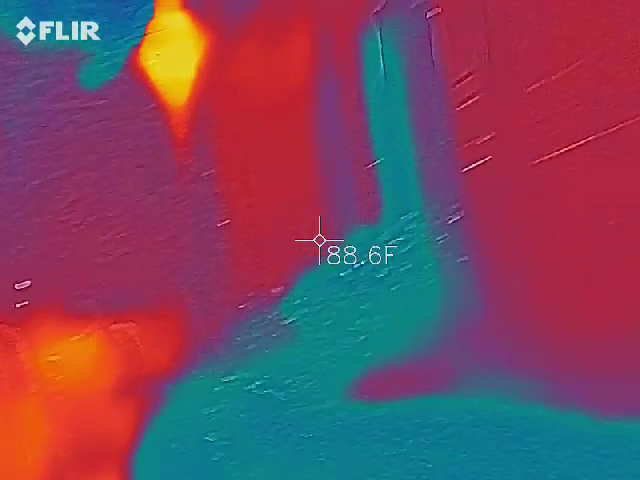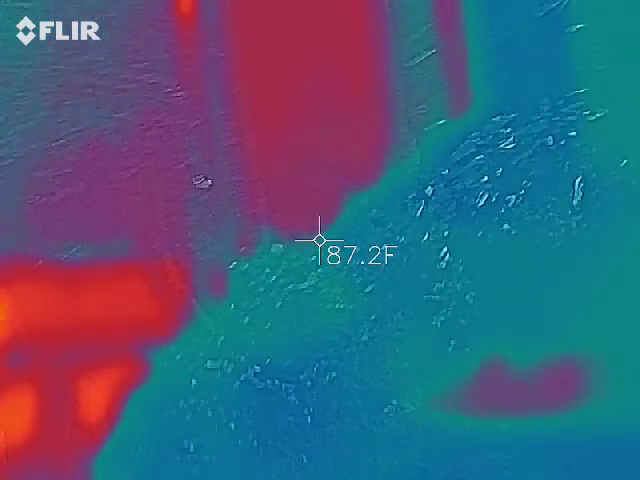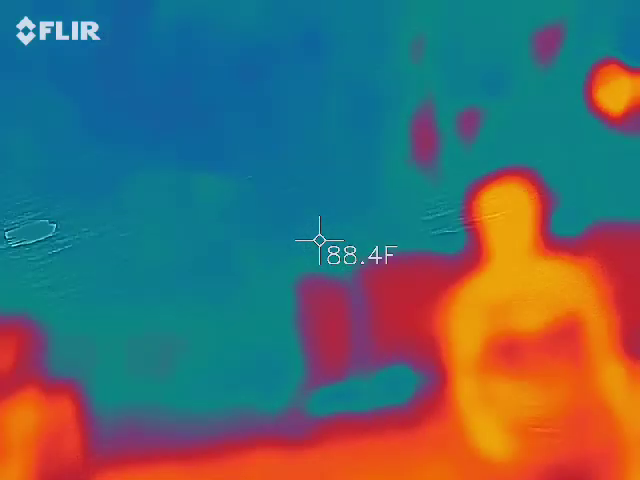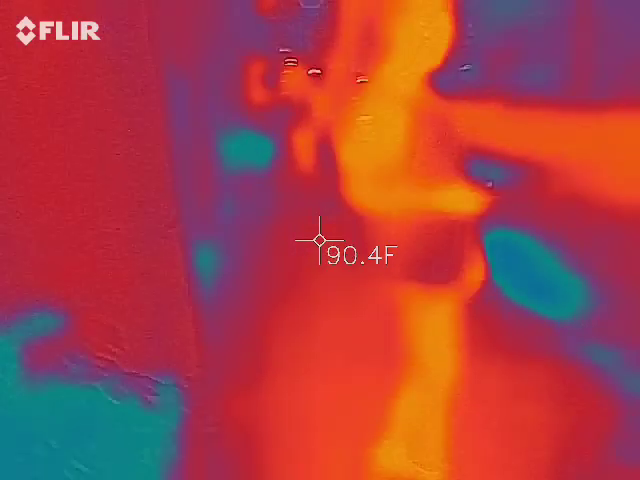Again, if you want to hang back, I can take a picture going that way. How would you want to be going that way? Yeah, I want you to take a picture too. Take a picture that way.